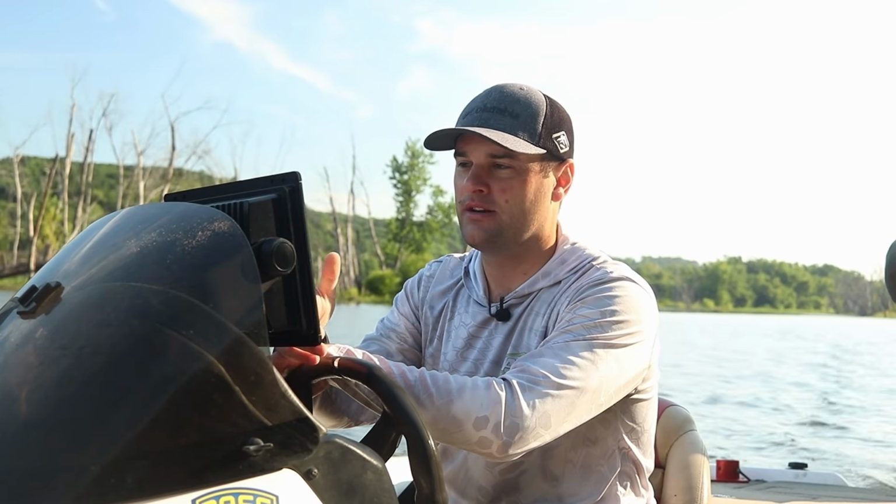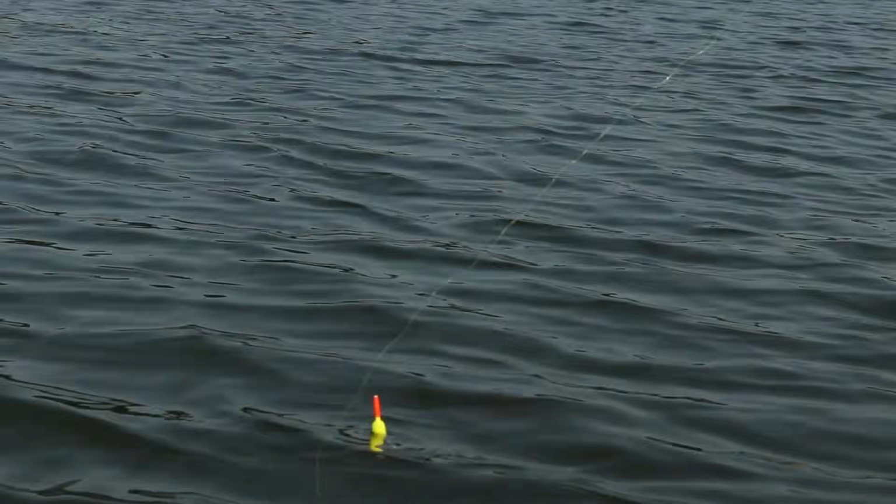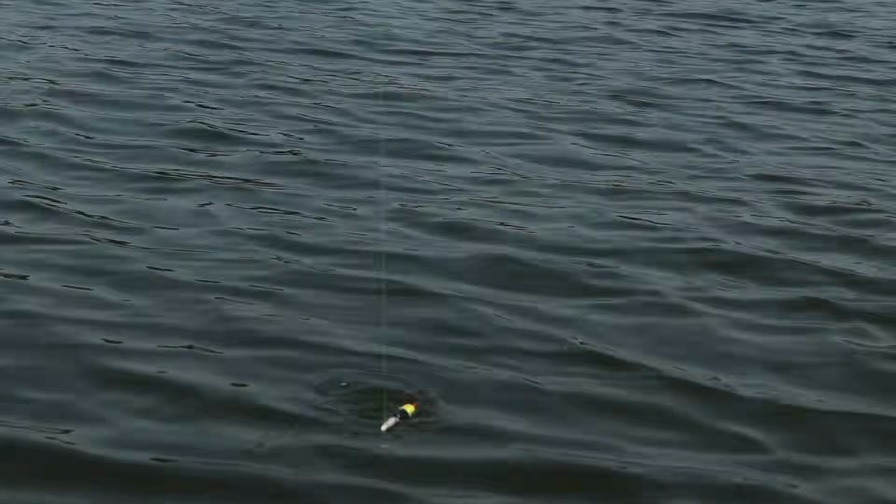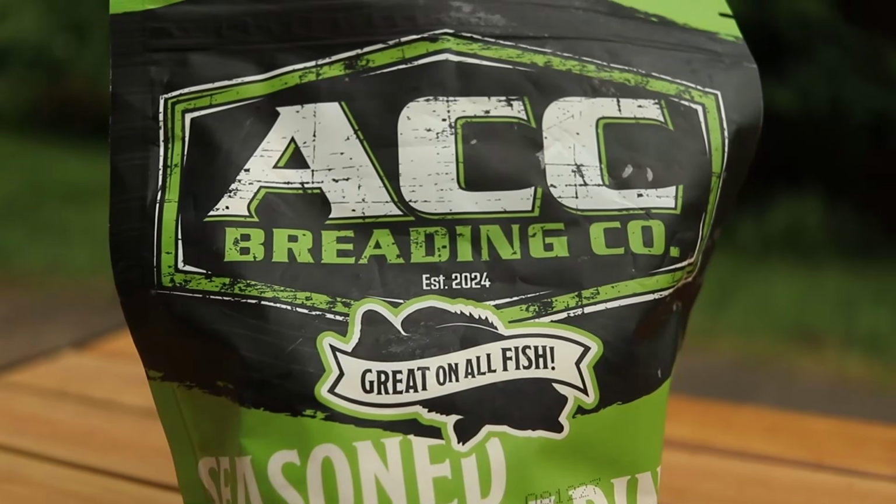Today we're fishing a large river system. It's towards the end of July right now. Water temps are in the upper 70s, low 80s, and it's going to get warm today. But these fish are still fairly shallow relative to the fact that we're getting into the dog days of summer. I'm going to show you the setup I'm using to catch these fish. It's a very simple technique. A lot of you probably used it before. And then I'm going to show you cooking the fish with a very special breading recipe by ACC Crappie Stix.